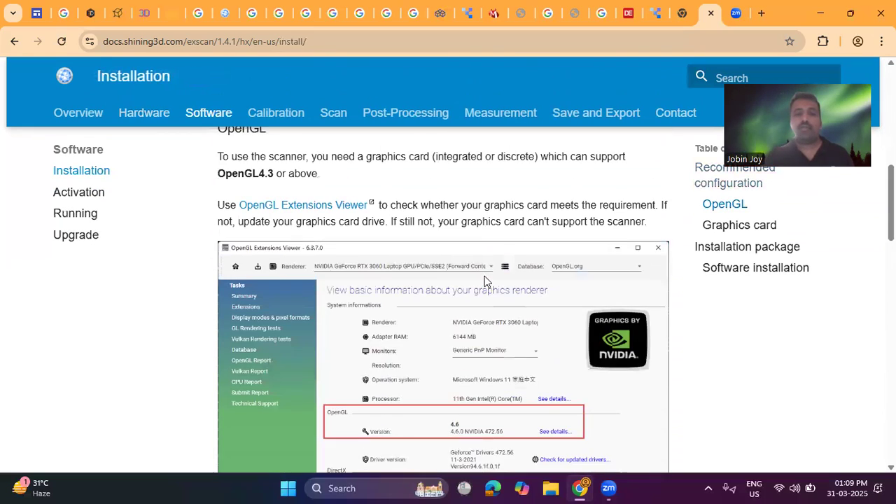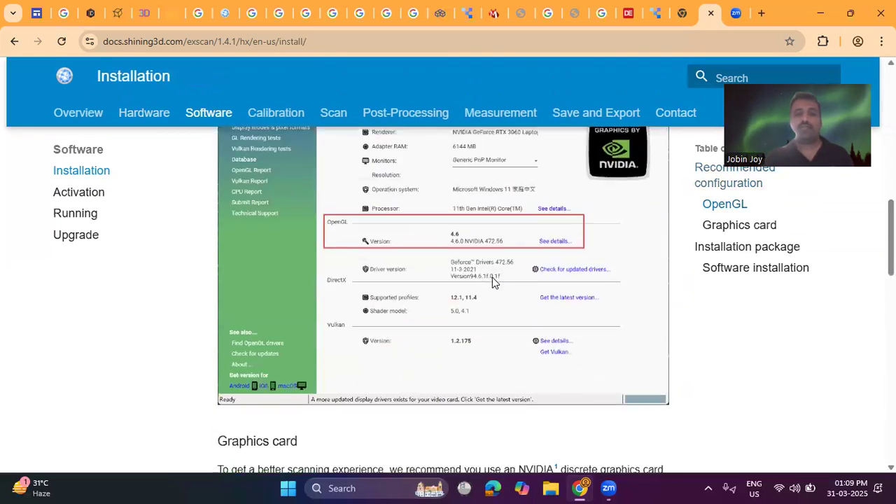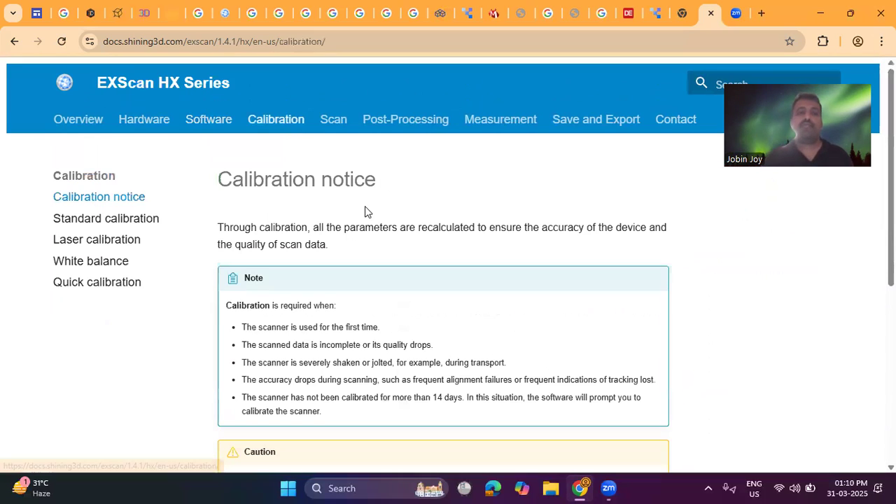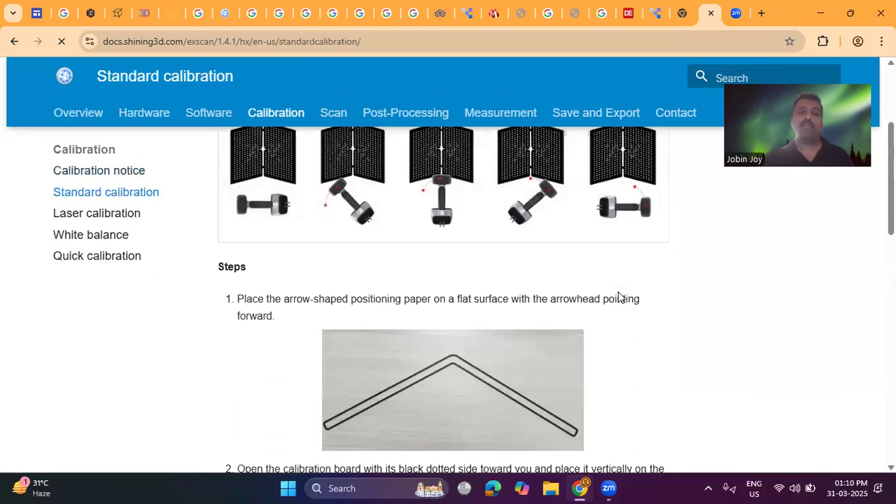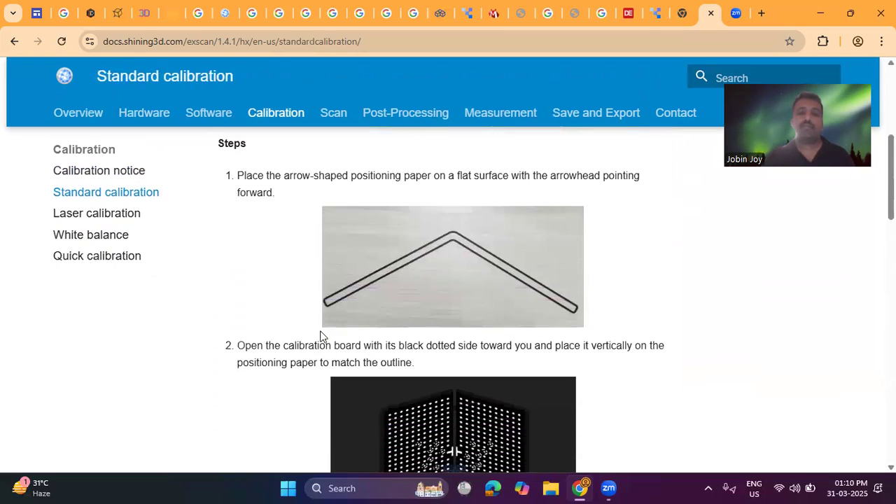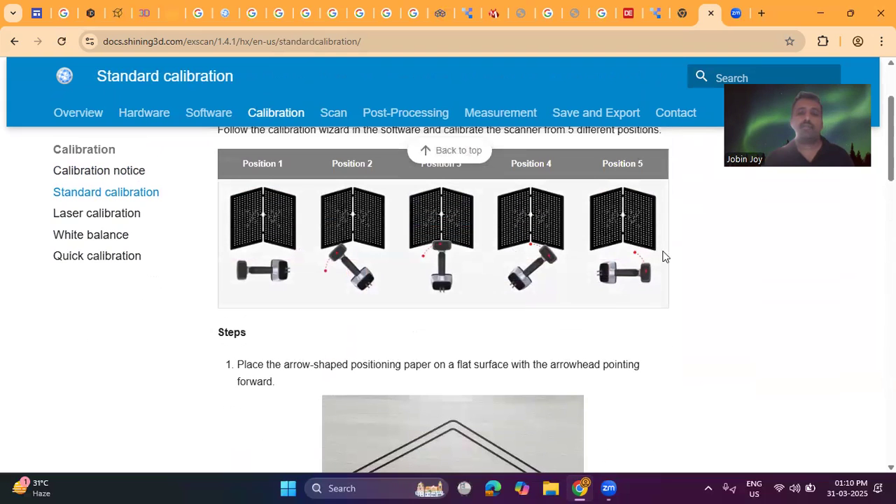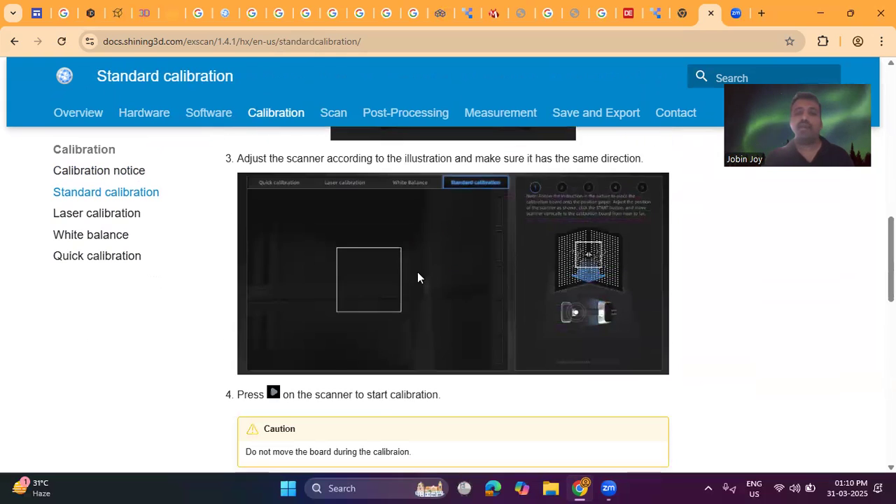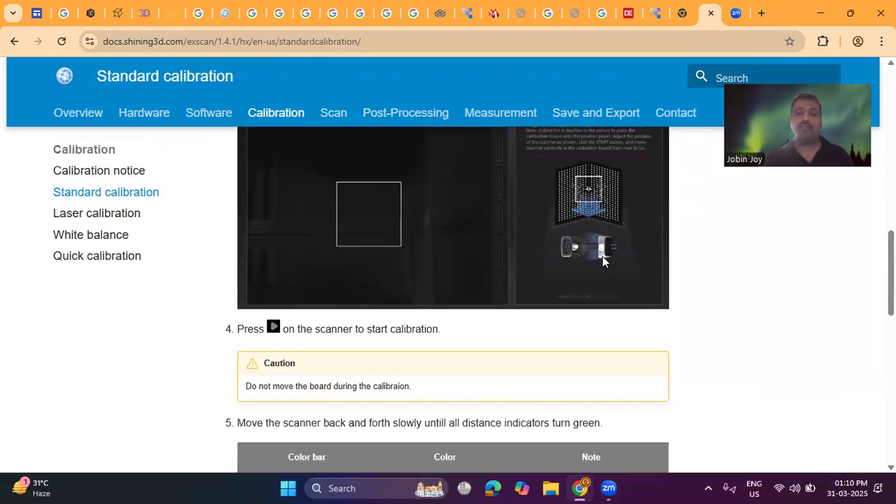We can download and install the software before starting the scanning process. And before starting the scanning process, we should calibrate the scanner. This is what is called a calibration board. I'm not explaining the calibration procedure in detail. Just take this calibration board, put it here, and based on the instructions shown on the screen, we calibrate it like this.